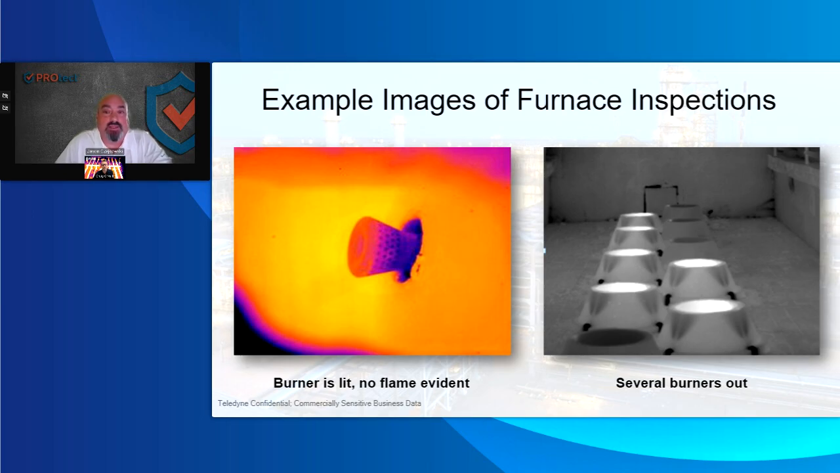On the right-hand image, one of my experiences that I had, right here you can see 4 of these burners are out. 5 are running. Is this what they wanted? And then you're able to put that inside of a report.